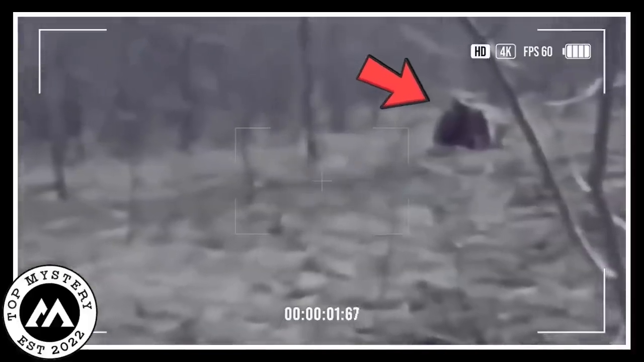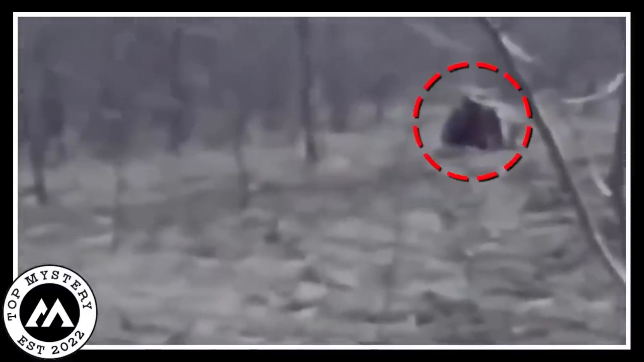Why was it heading straight for the person recording? The whole thing went from everyday to super confusing in a snap. The video didn't give any answers, it just left us wondering, was this creature real or did someone make it up? The ordinary setting became a mix of normal and not normal. The woods, which used to be calm, turned into a place full of secrets. This Dogman thing became the star of the video.